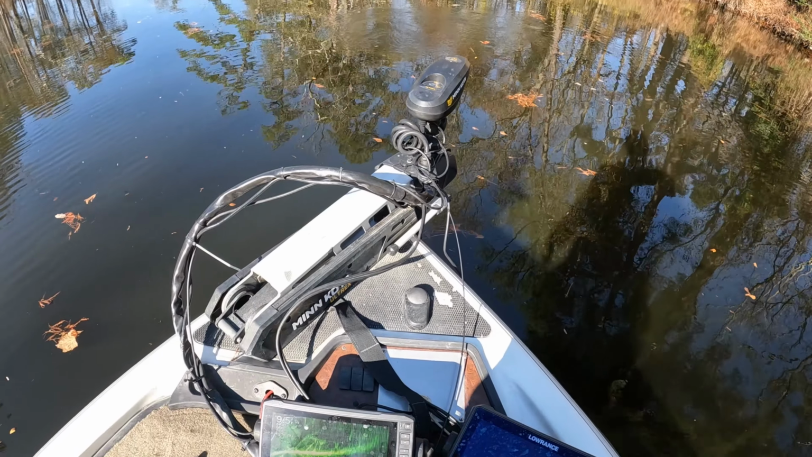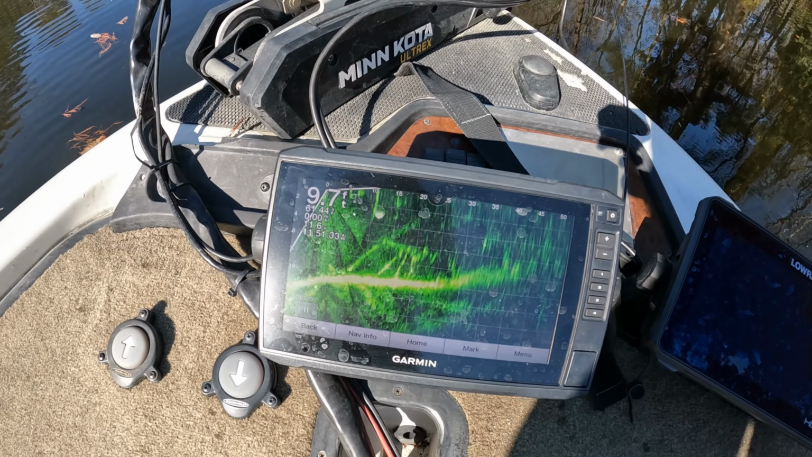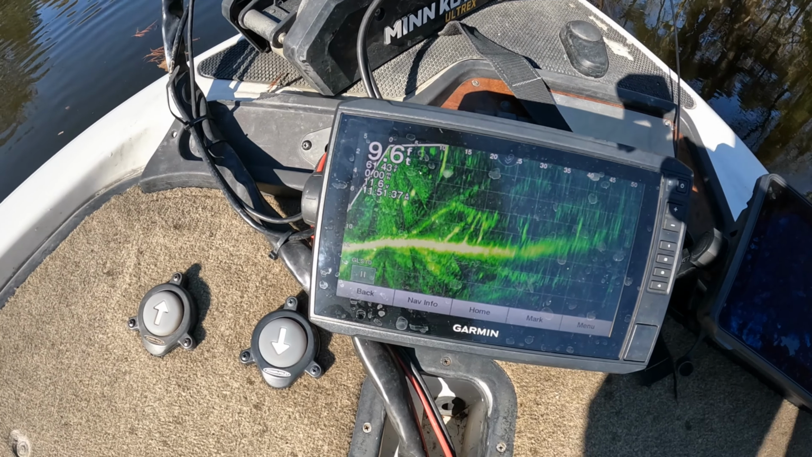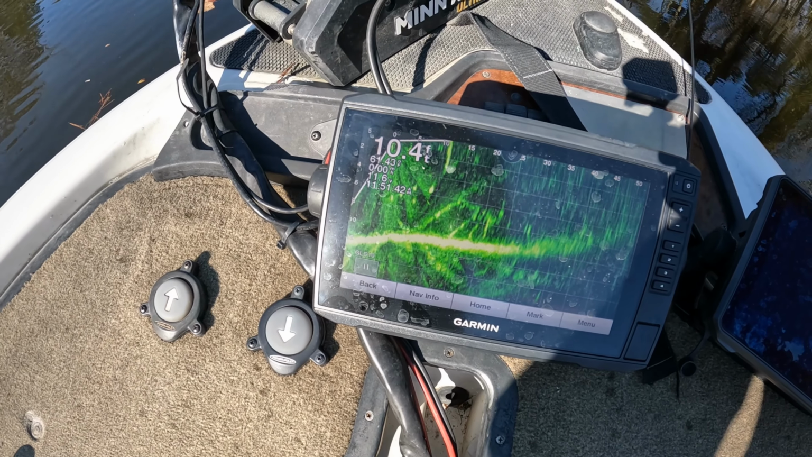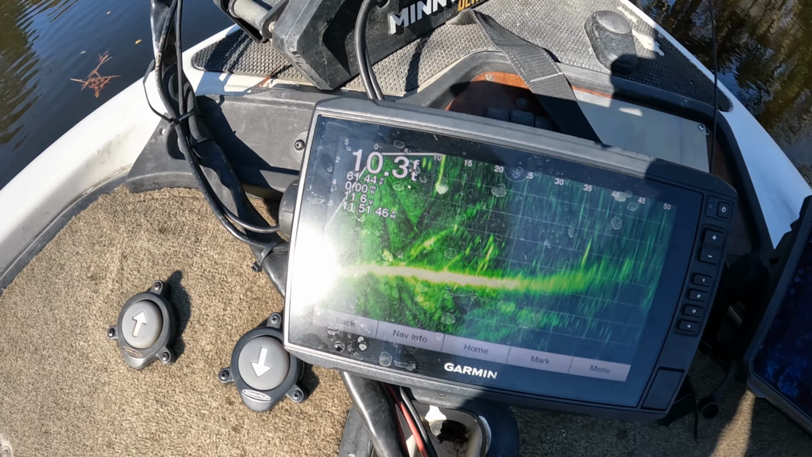So let's talk about what you are actually seeing on the Livescope. What we're seeing right here, that's a tree. See the horizontal and then the branch coming down? That's a tree. That's not fish. Nothing's moving. You know, there's a few fish moving off to the left of it, but that big bulk of that thing you're looking at right there, that's a tree in the water.